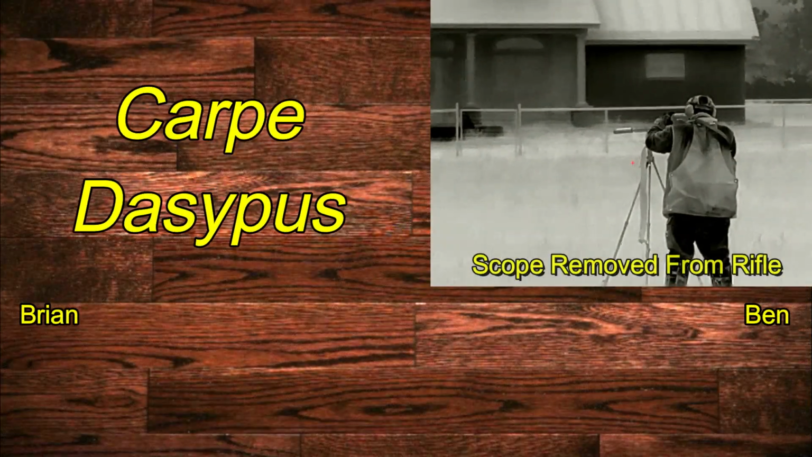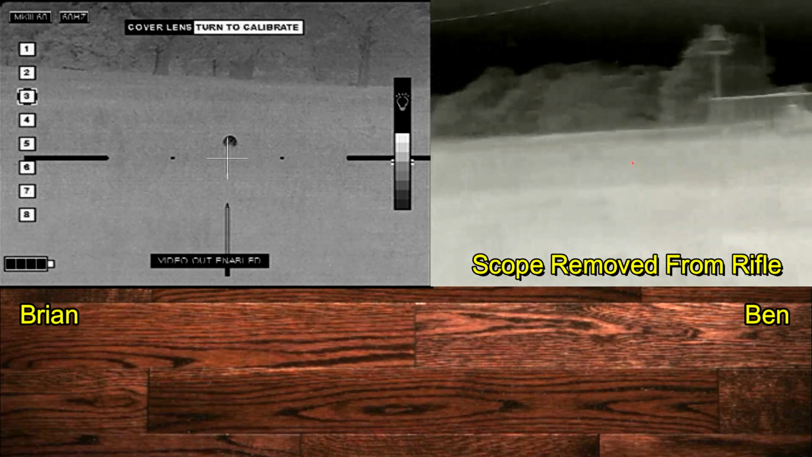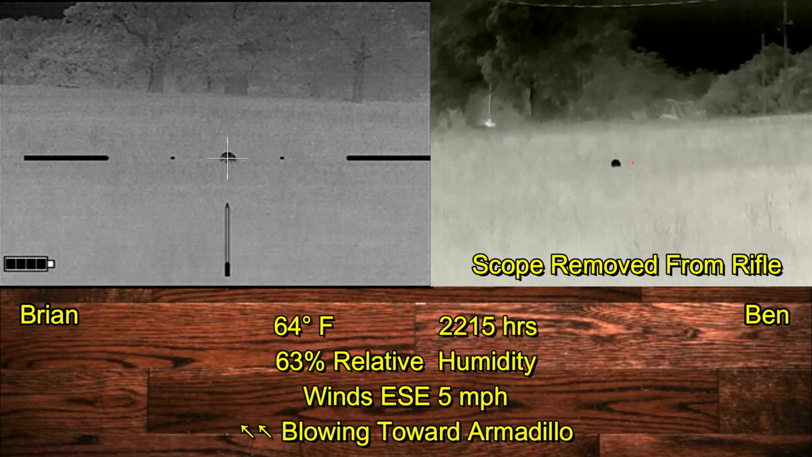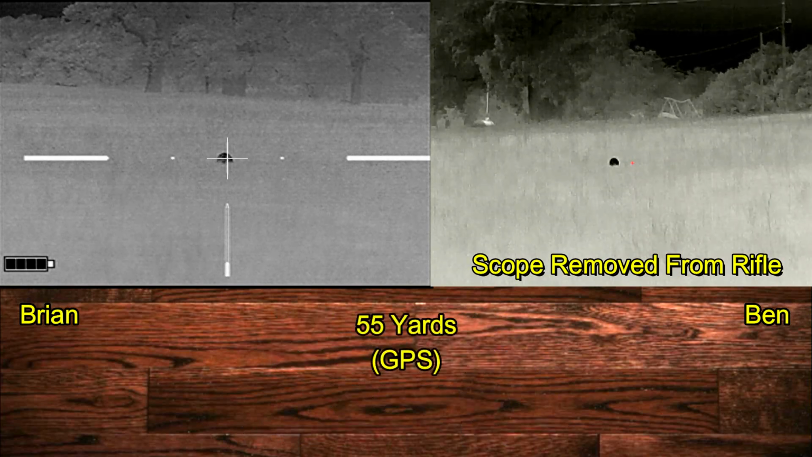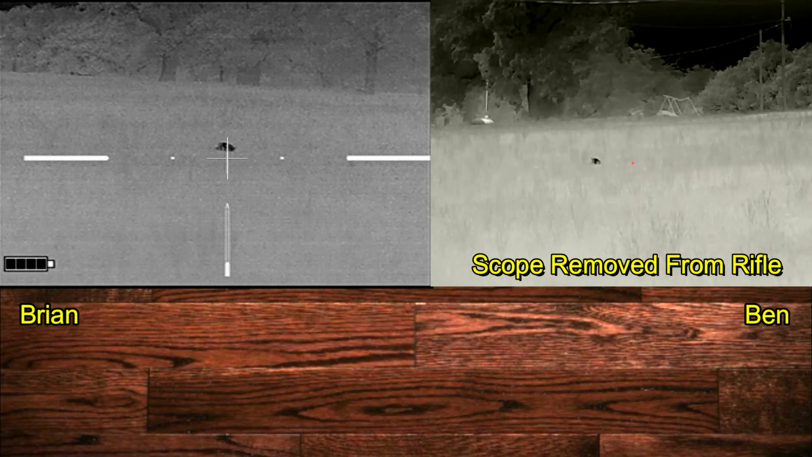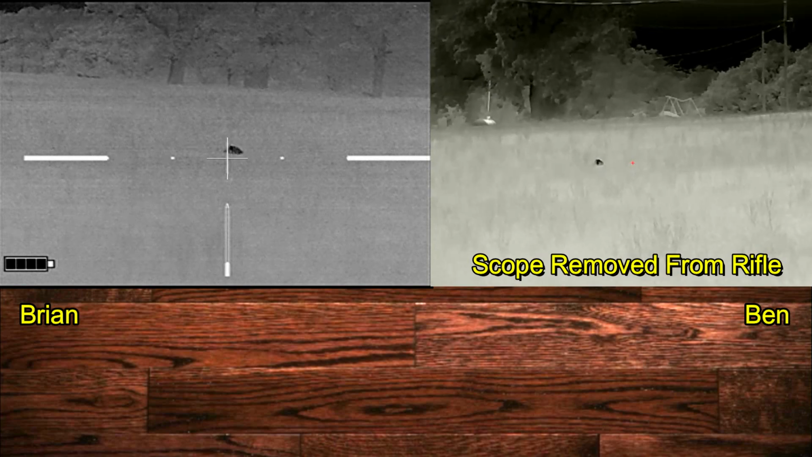Moving on to the next property, Carpe Diem. We've got an armadillo problem on this property, and the landowners asked that I take care of the armadillos. Ben is getting video on the right-hand side with the scope removed from his rifle. Alright, here we go. I stay on target to make sure that the armadillo stays down.